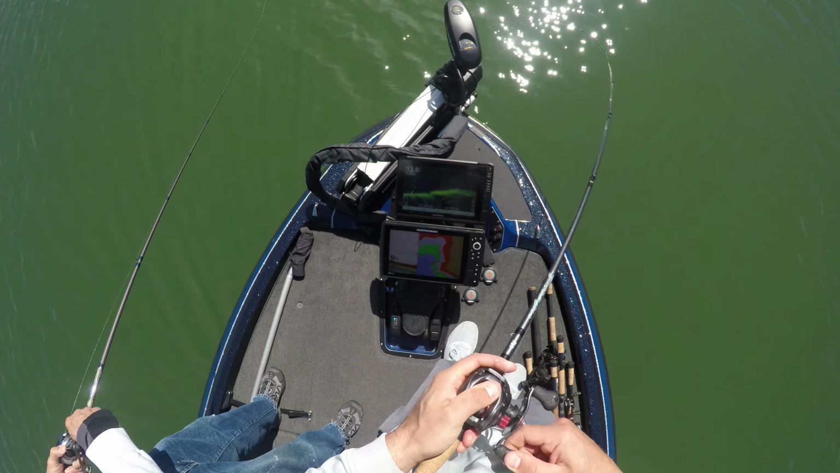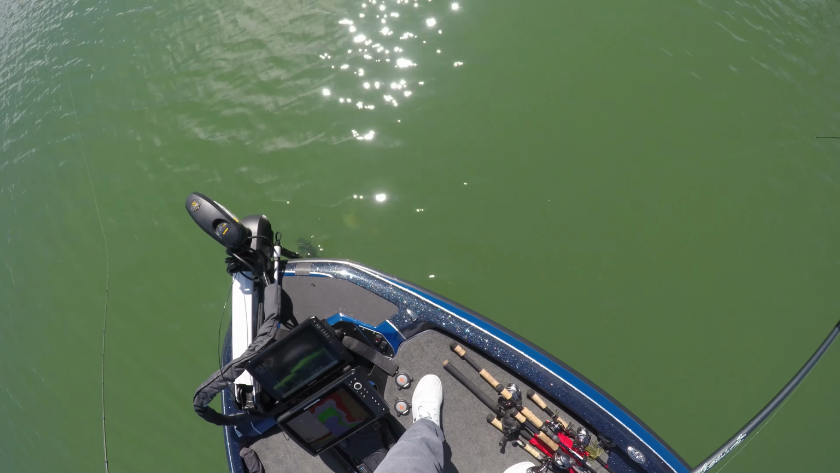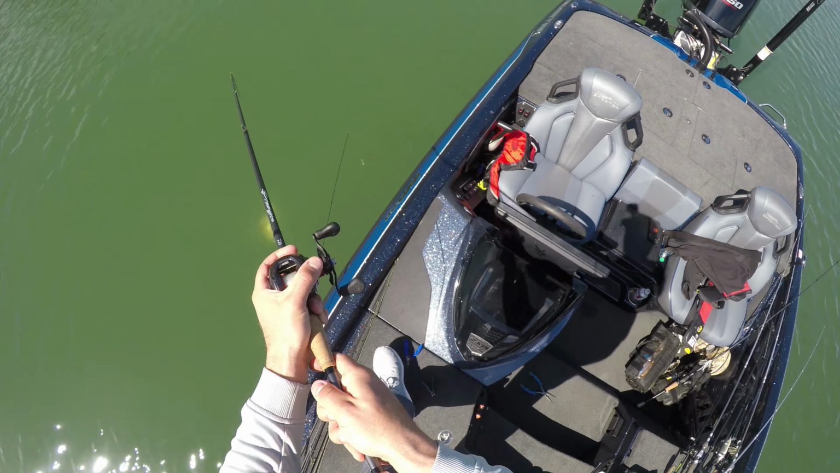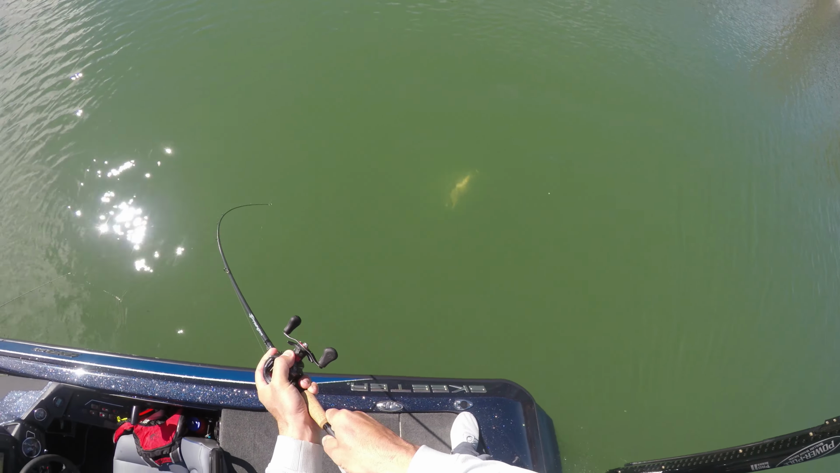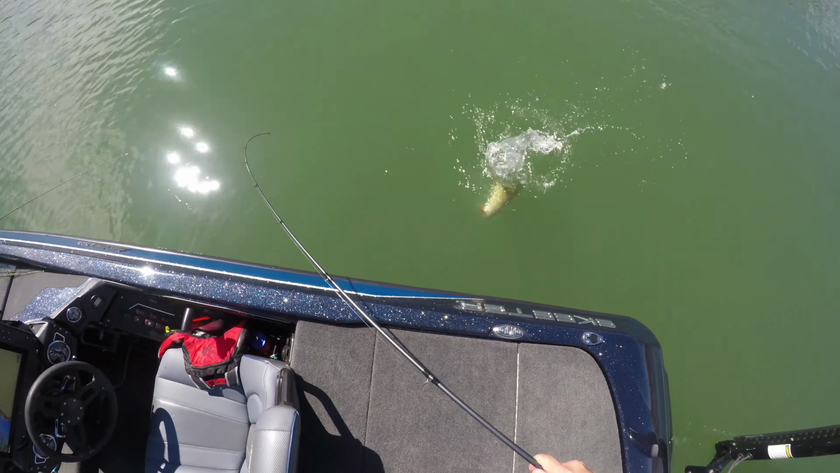Whoa! Got him. He came down. Isn't that unreal? Big, dude. Oh, shit. It's a giant. I didn't think that mark was that big. Oh, I didn't either, dude. Oh, that is a tank.